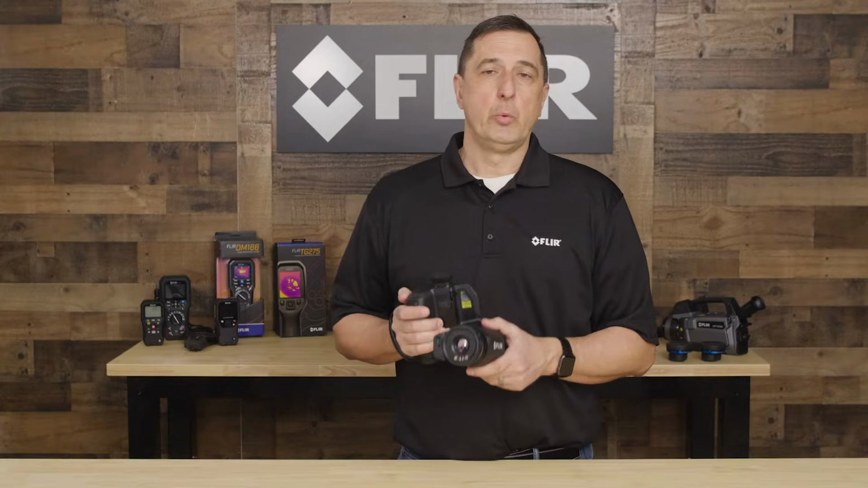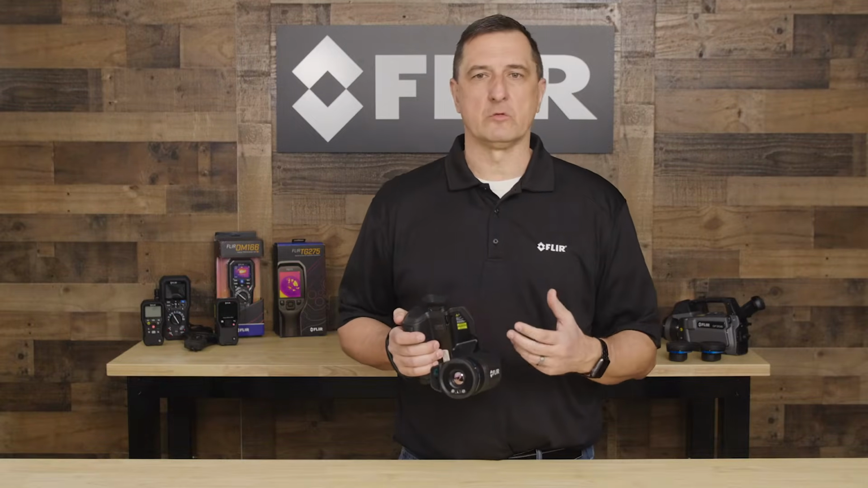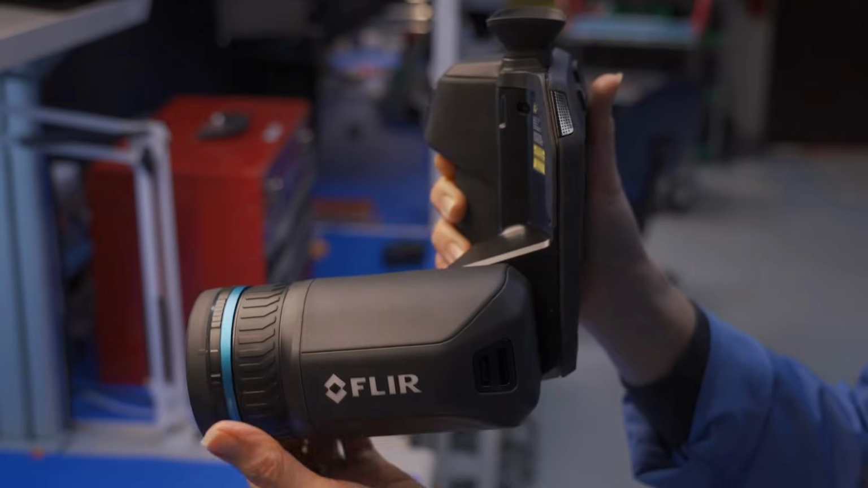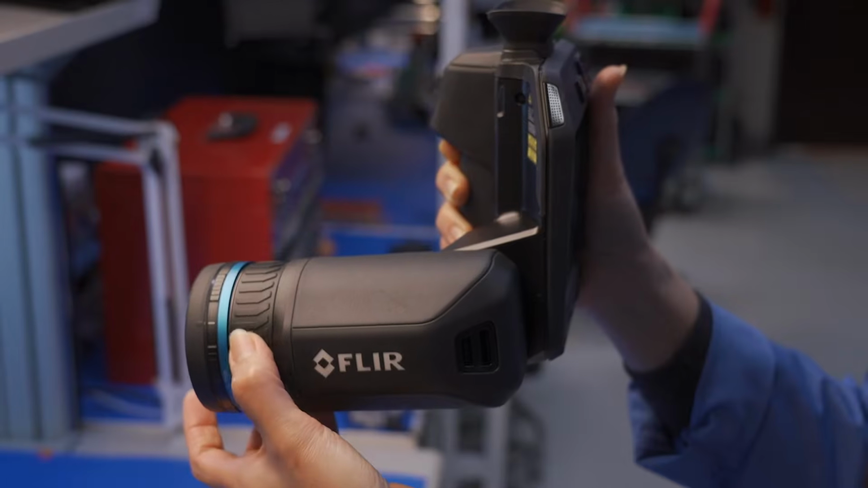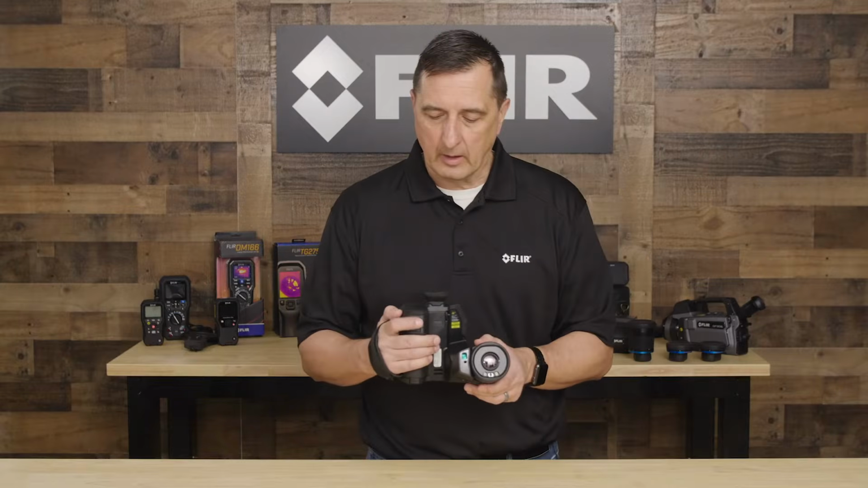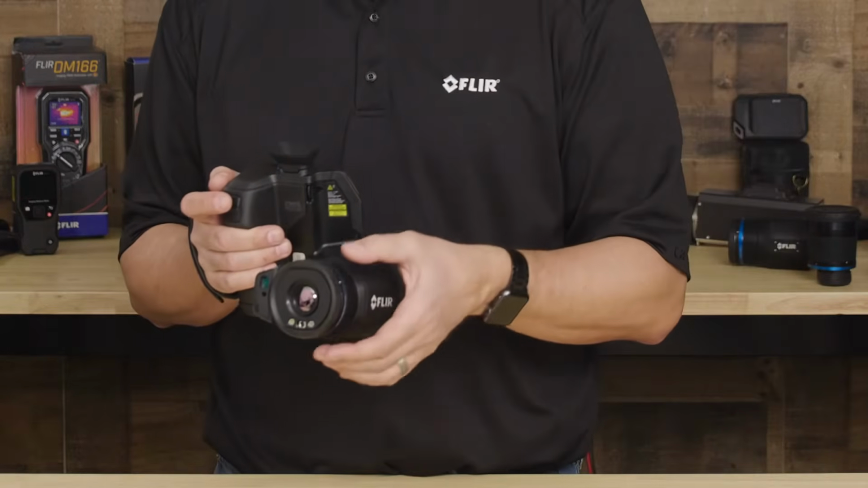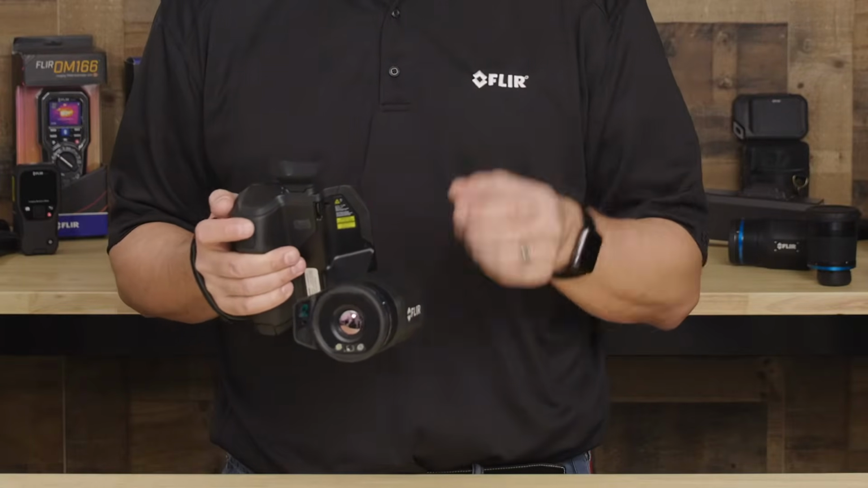So let's talk about another really unique feature of our camera system. On the T-Series camera, you have the ability to focus, really dial in that target that you're looking at in two ways. The first easiest way to do it is right on the lens assembly itself. It has a very nice, smooth tactile focus that you can turn right or left here to really get that fine picture tuned in. If you wanted to, you can quickly then also use on the top here, we have two buttons. So on the top button, as soon as we click it, the camera will automatically focus in. Even if you need to do some fine tuning after the fact, you can autofocus and then fine tune that image so you get this nice, crisp thermal image up on your screen.